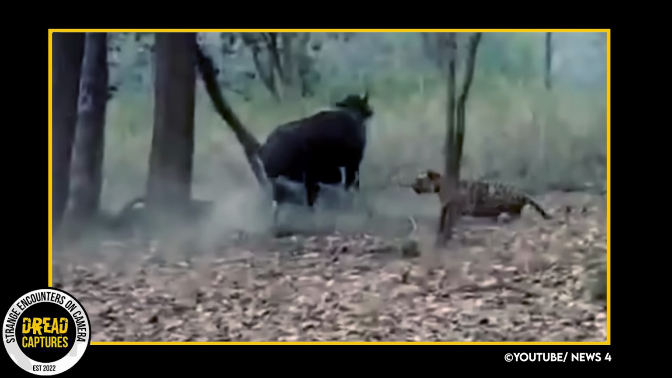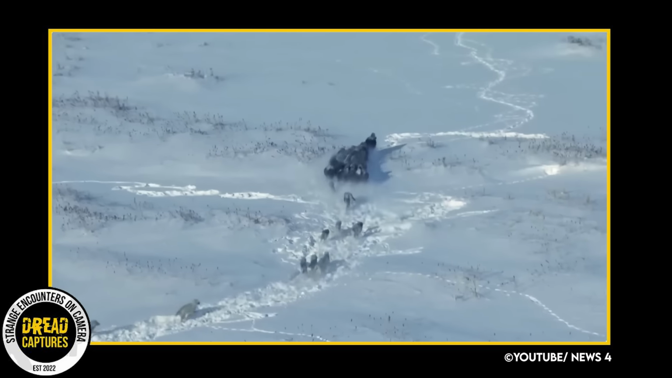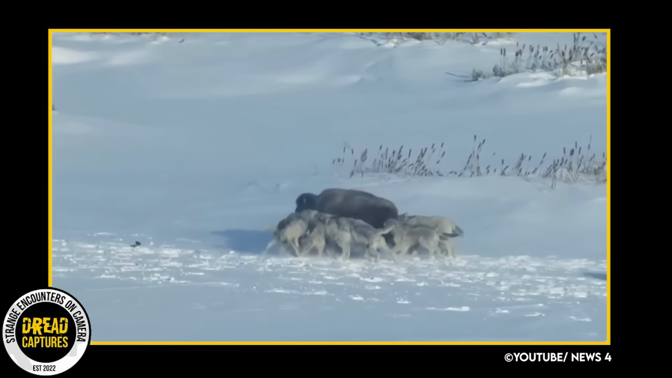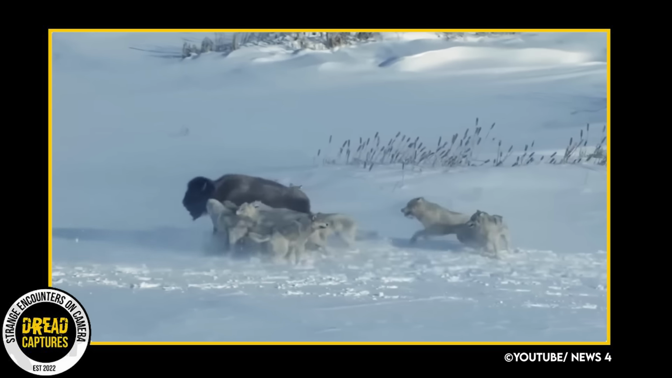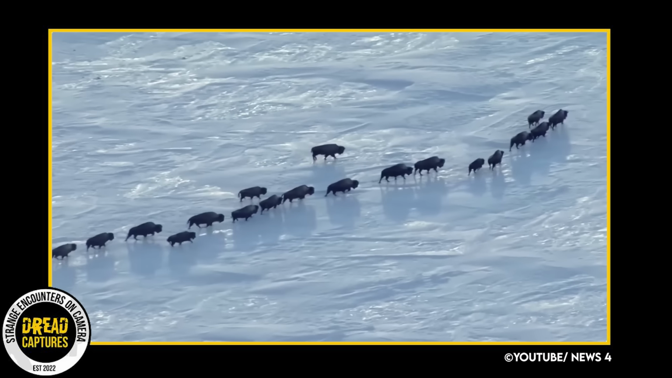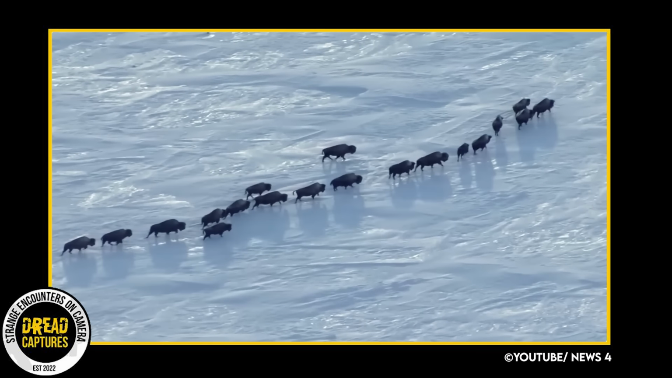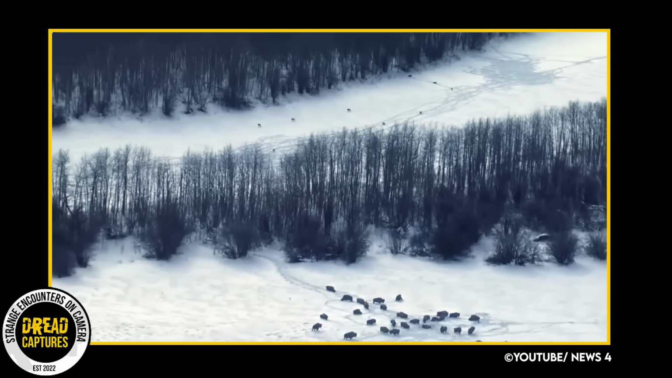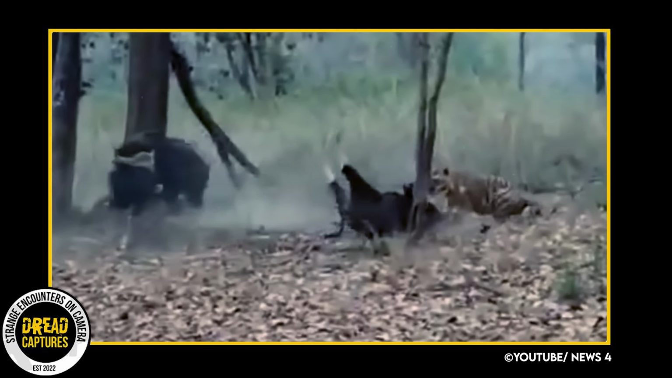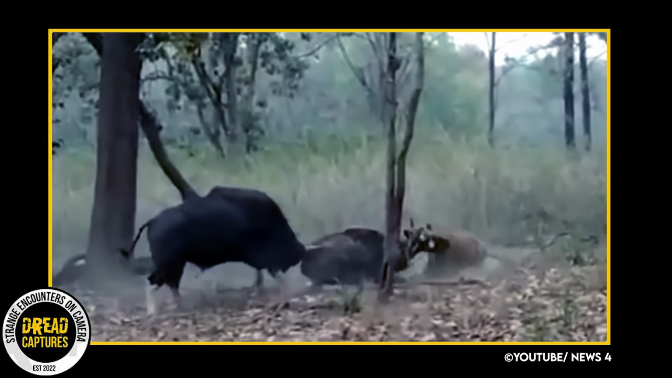We've seen similar behavior in another video I made when a pack of wolves were attacking a herd of buffalo. Experts will tell you that it would be highly unlikely that the male would sacrifice the female gaur to save himself. Herd animals, and male gaurs specifically, are highly protective of their herd. In fact, gaur bulls are known to be highly aggressive towards predators and have been observed to actively chase and attack tigers and other large carnivores to protect their herd.